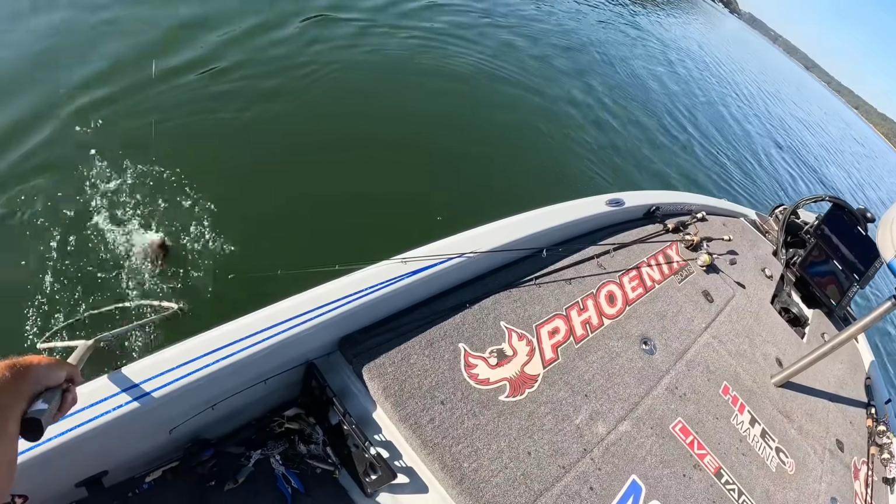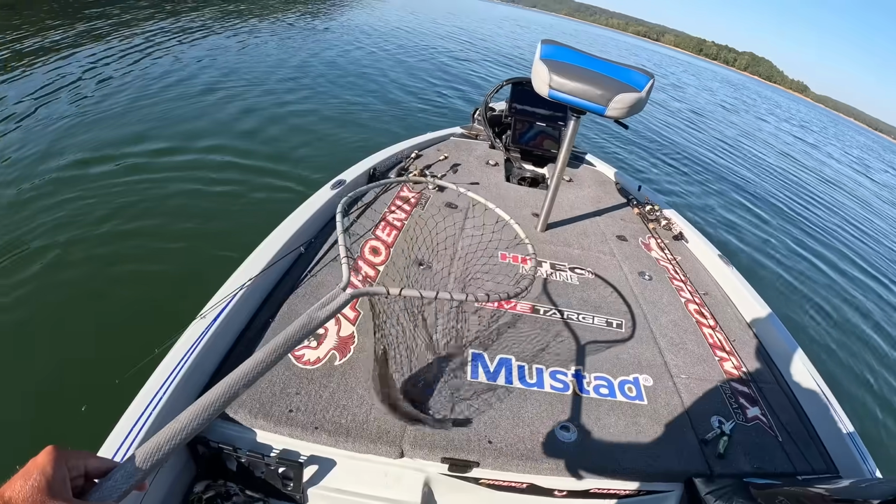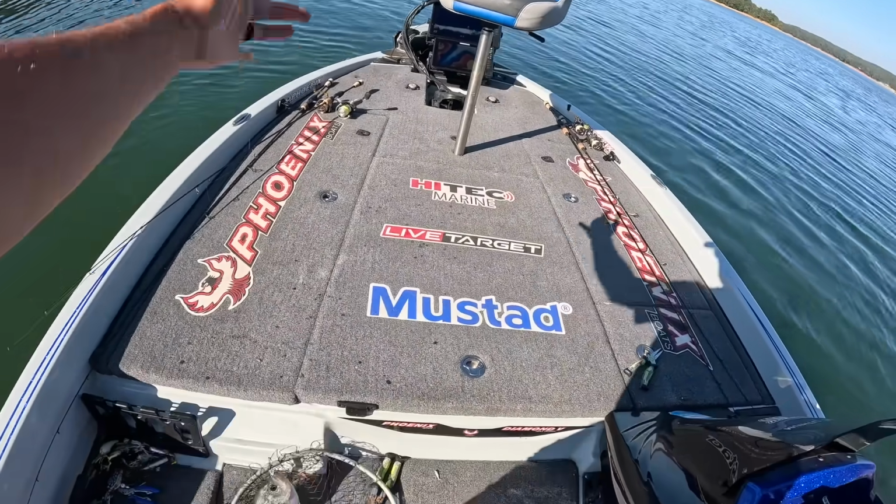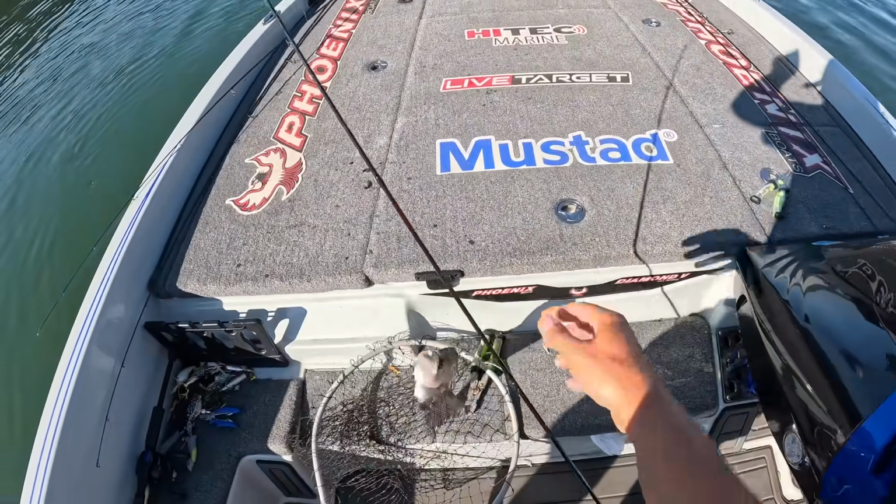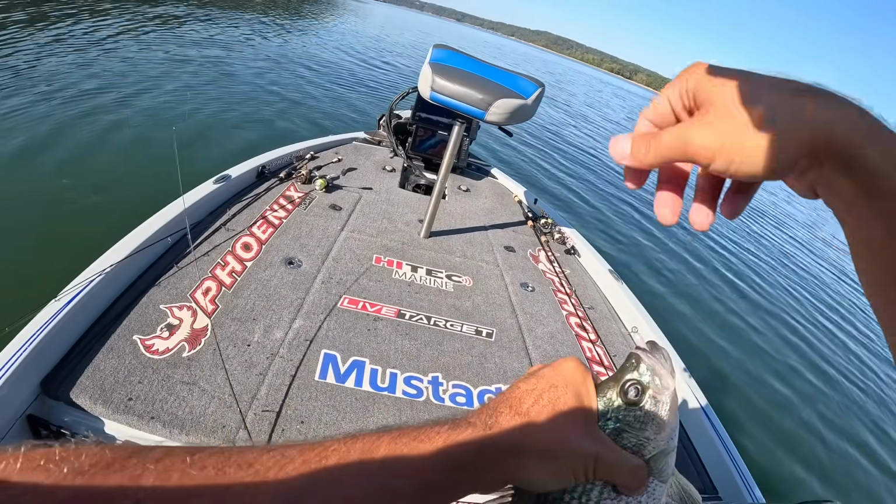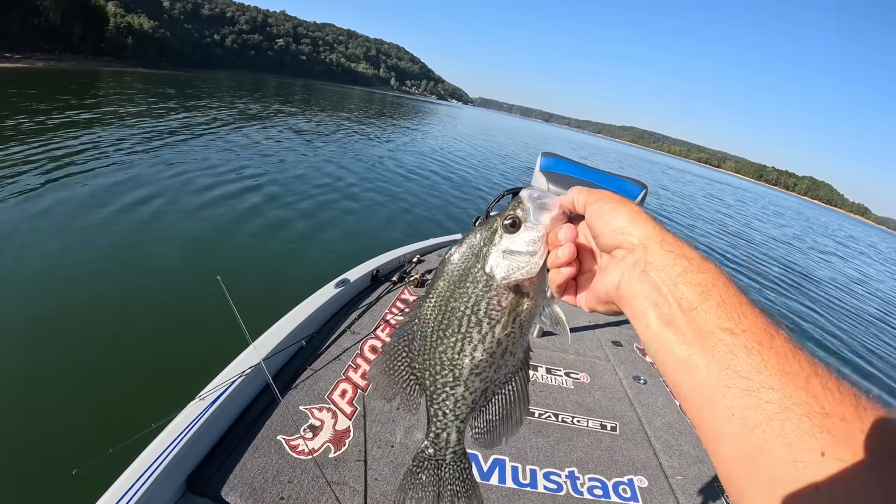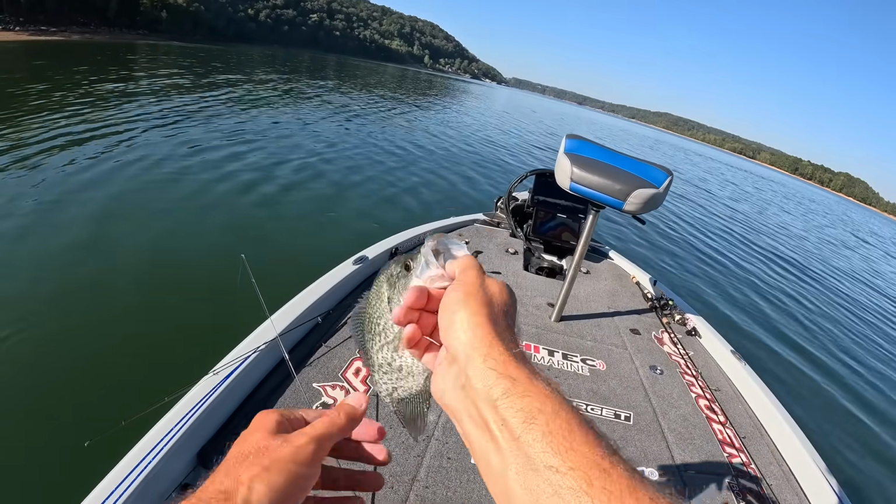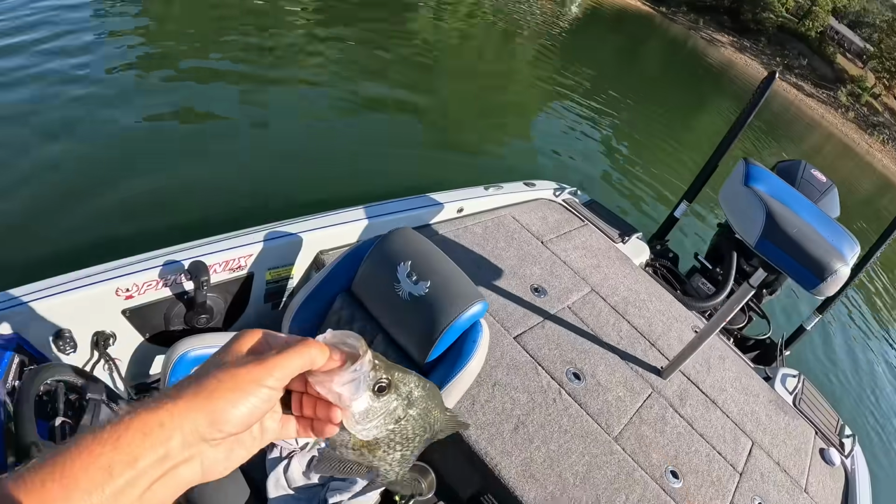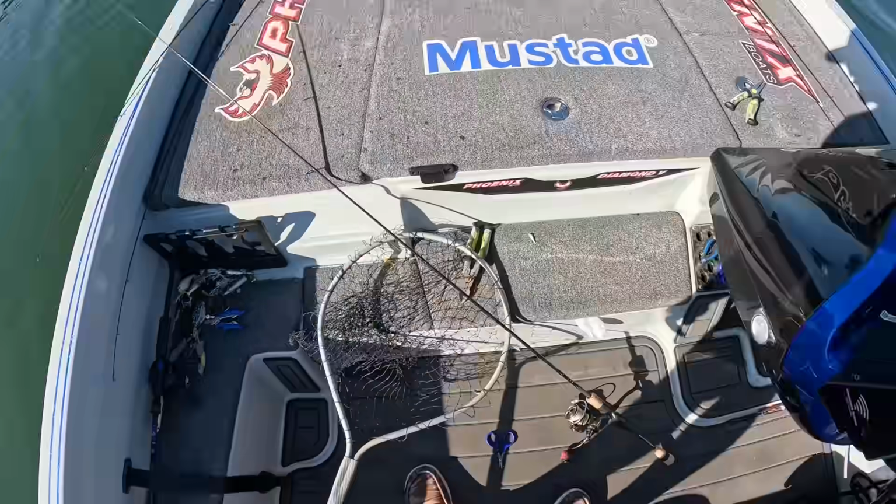No other reason that crappie hit that bait than just out of pure reaction. I dropped it right in front of his nose, and as soon as I picked up on it, that son of a gun had it. That's a good fish right there now. I mean, a good fish. They are finicky. That little sickle hook got him right in the top of the mouth. Good hook, good jig head. Life is good. Let's catch another one.